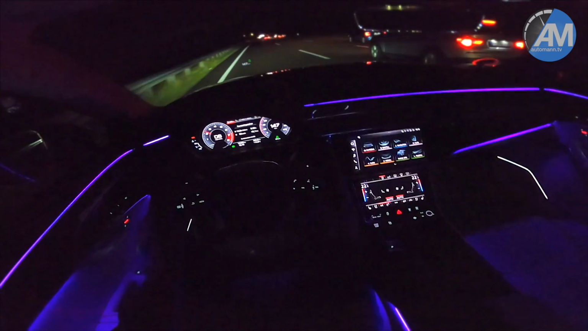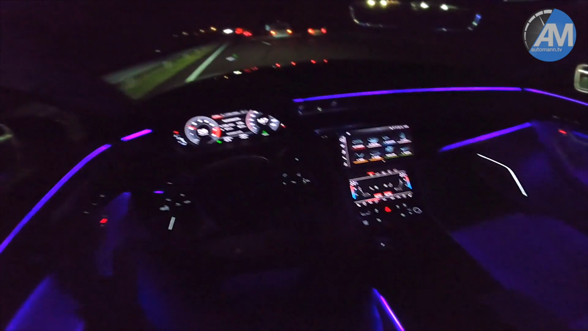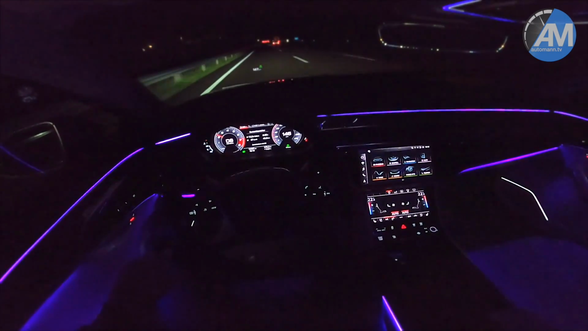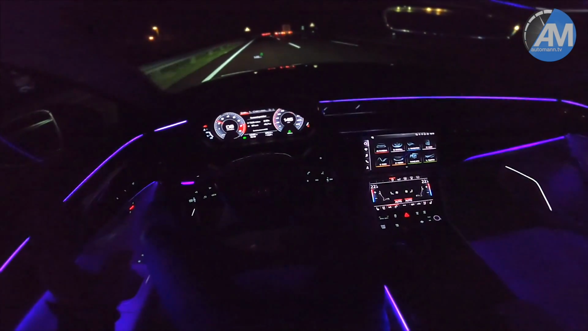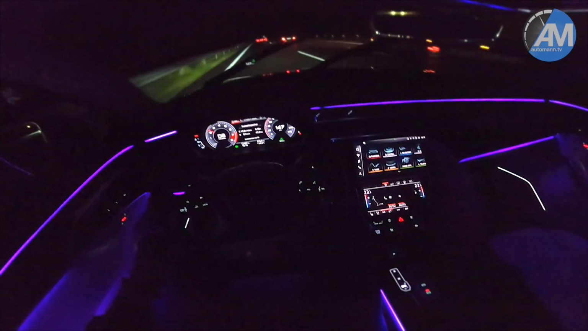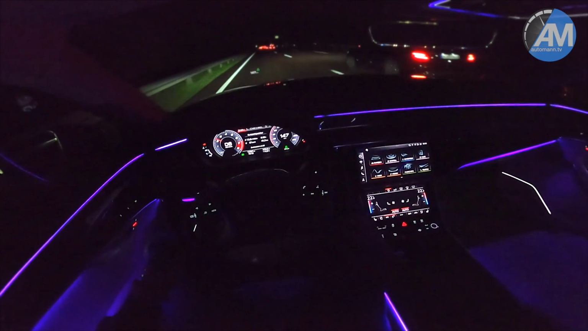Also, after we had driven the RS6, I was a bit disappointed by the quality inside, because that didn't have the leather pack and anything else, just the normal seats. And I honestly was not impressed by the quality for a car that costs 140,000 euros or something like that. This is 170, yes, I know, but still that extra money gives you extra quality, which is, as said, a real difference to what you have in the RS6.